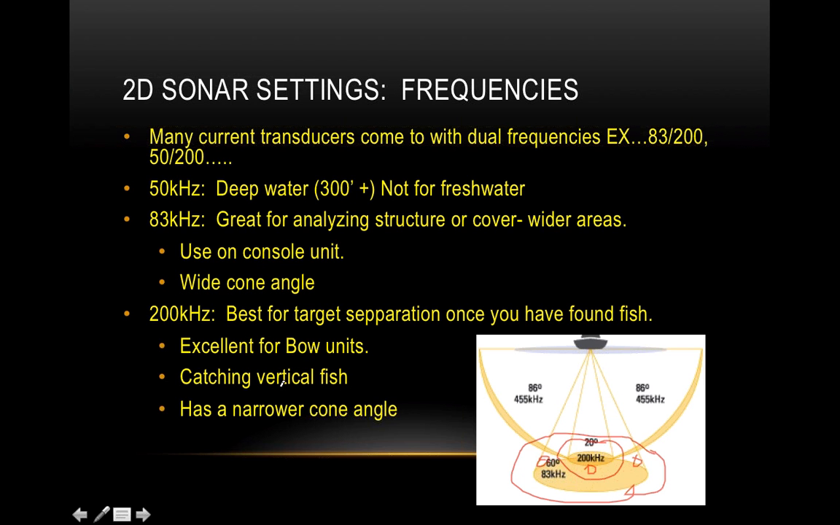So on that note, as far as cone angles go, you can see the 83 kilohertz cone angle is much greater. If you draw a straight line up, everything within that area on the bottom is what is being sent to your screen.